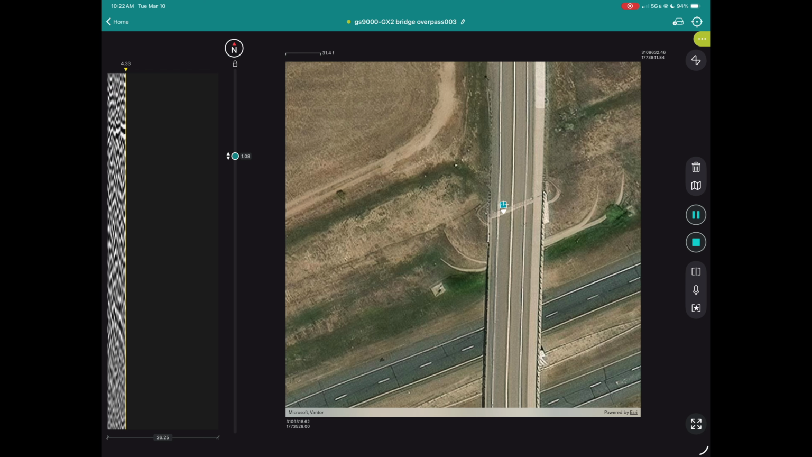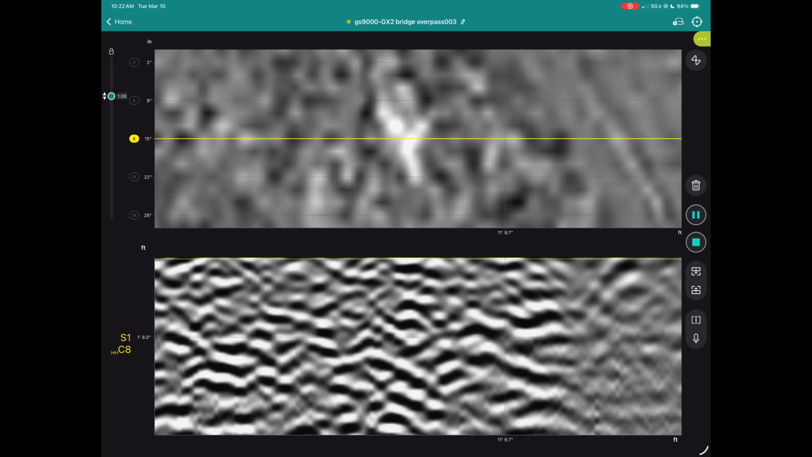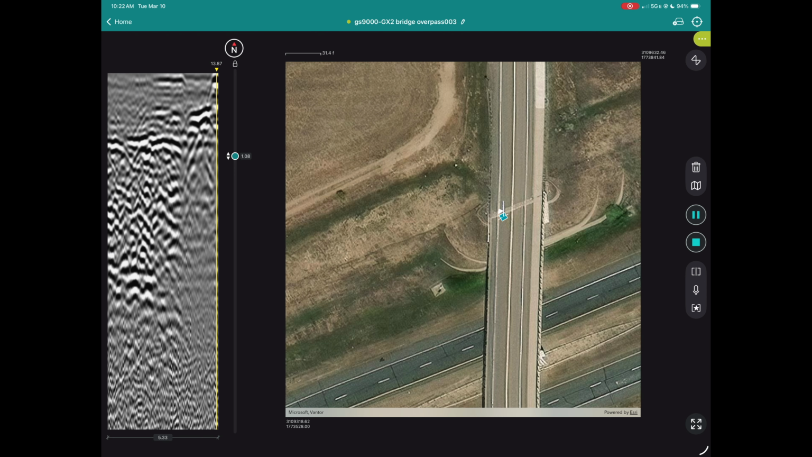After starting, and to adjust your B scan on the left, 2-finger swipe on the map view. This will open up this scan. Pinch and zoom on the B scan to get it closer. 2-finger swipe up top to close that down, and you're good to go.